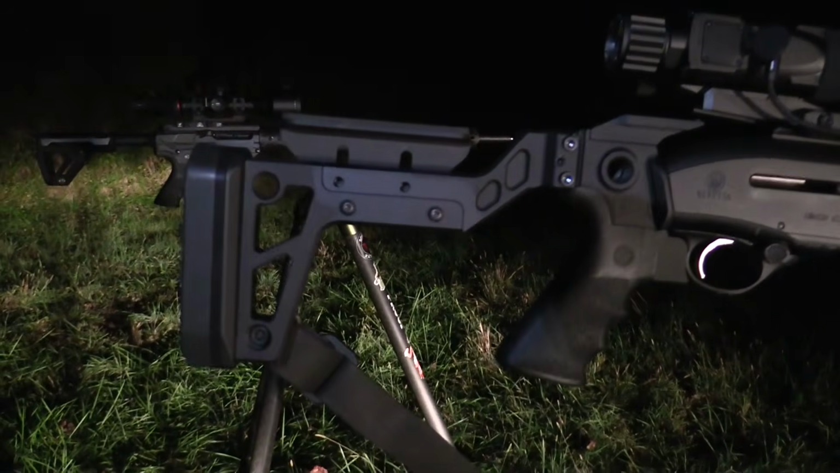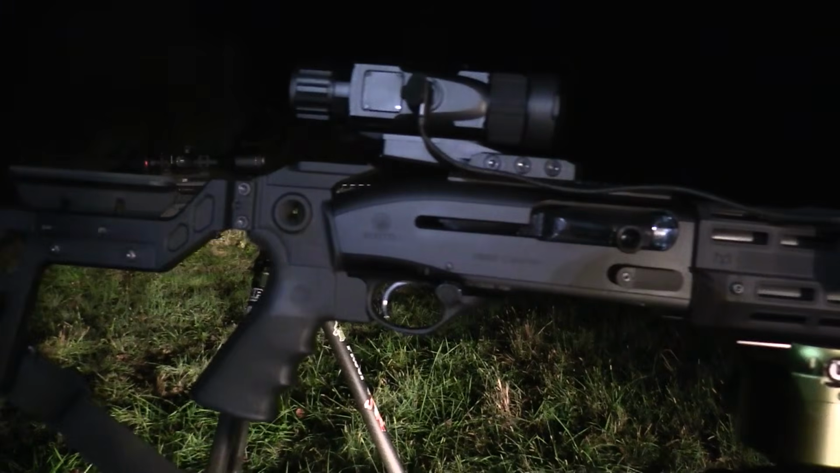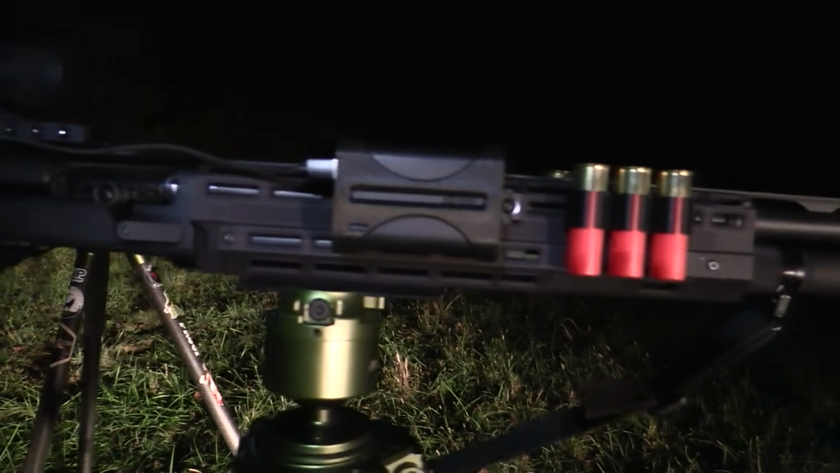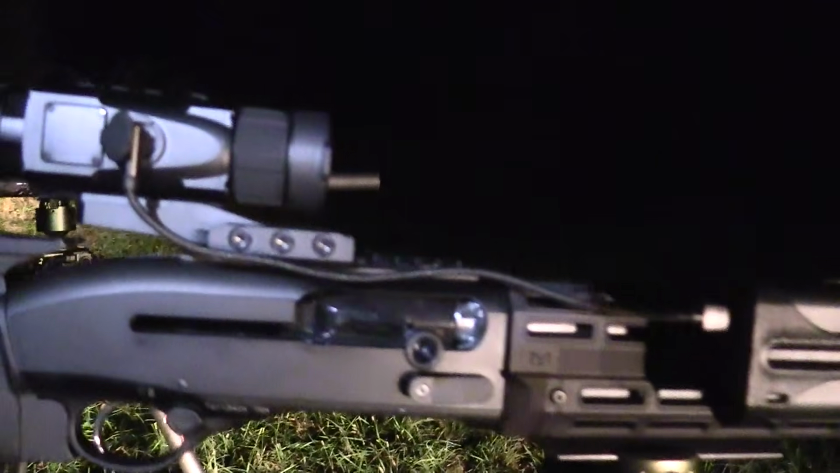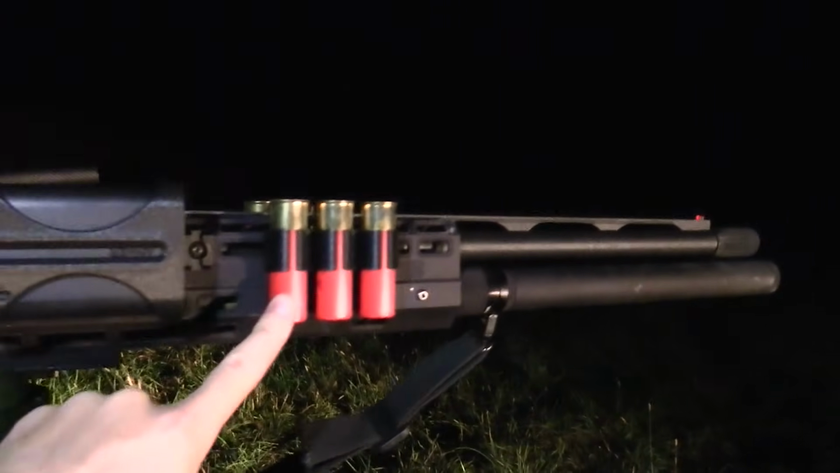If you kept up with the channel, you saw me do a review on this thing. This is my custom built 12 gauge with a 640 DNT Hydra thermal running some 3-inch TSS.